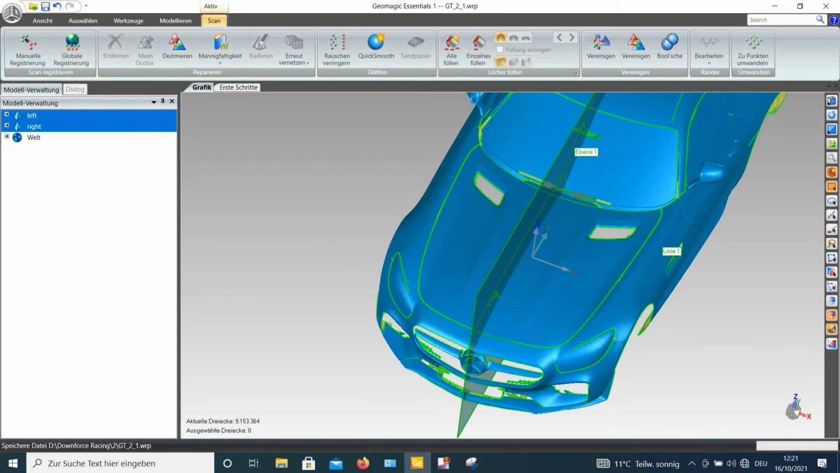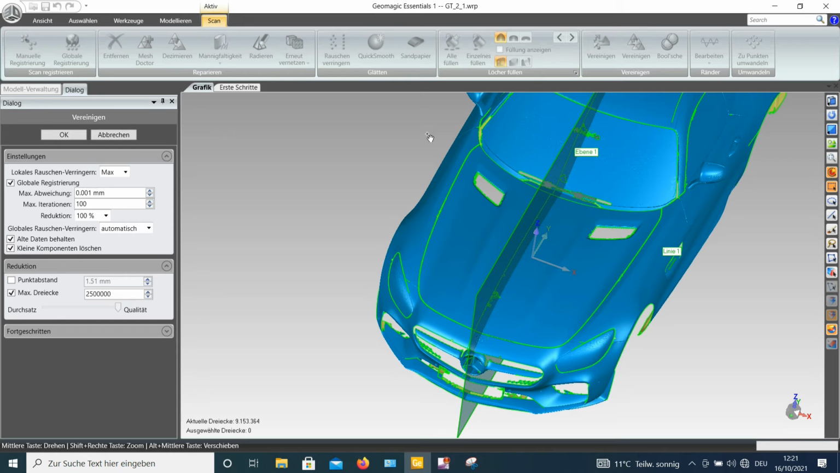I will just save it to be able to go back in any case that it will not be possible, and give it a try how it will look like. I'm using here different to the default. I'm using maximum noise reduction. Global registration I'm using 0.001, and I'm not going to delete the old data. That means that two meshes I use for the mirroring, they will stay.